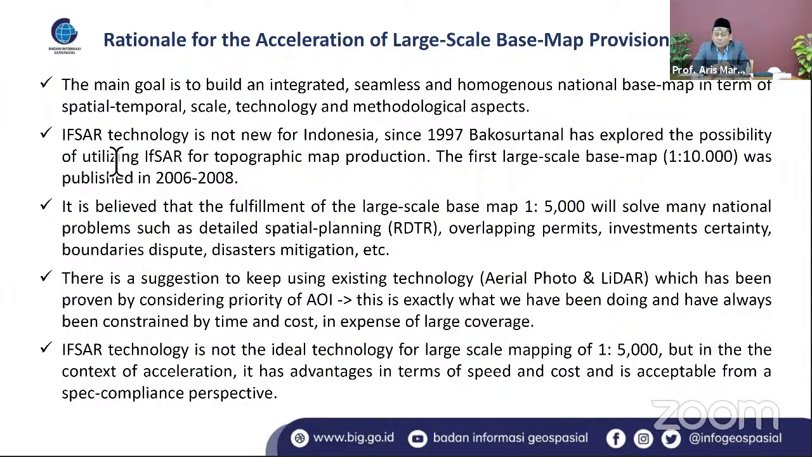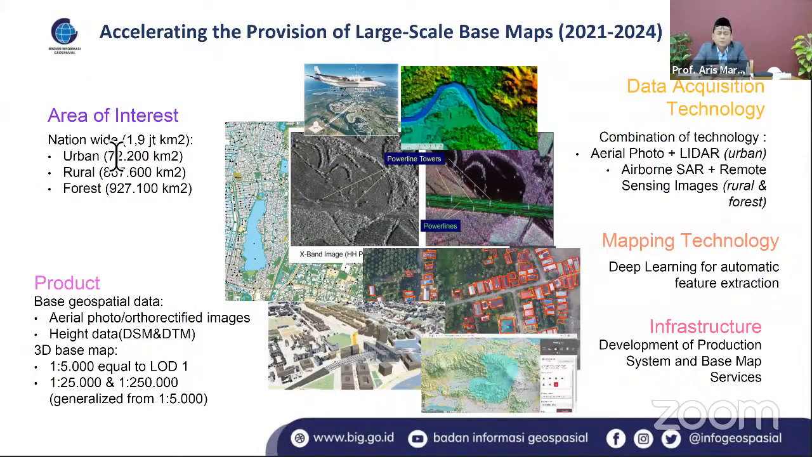There is also a suggestion to still keep aerial photo and lidar, especially in areas of interest, to maintain precision and quality. If we look at the facts about the area of interest nationwide, Indonesia has 1.9 million square kilometers, consisting of urban, rural, and forest areas.